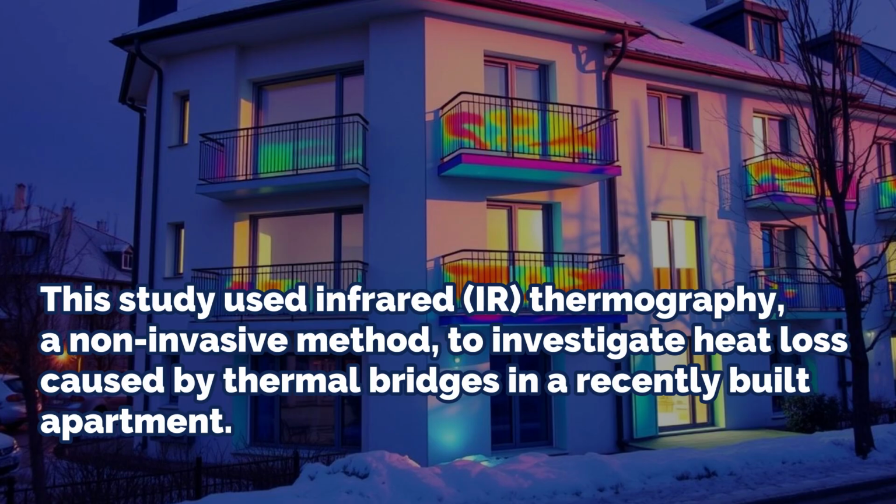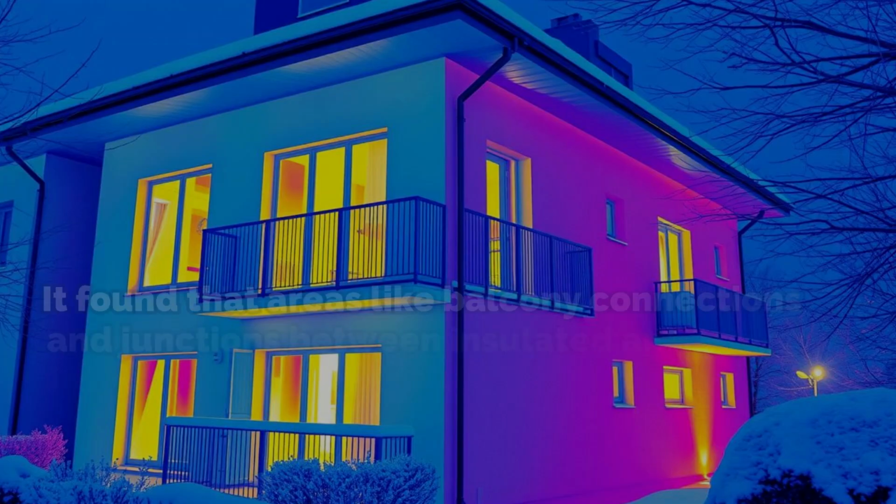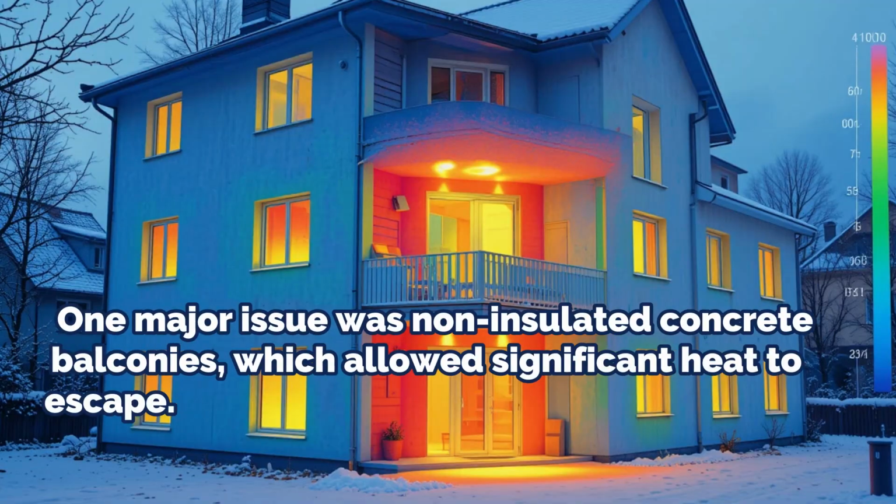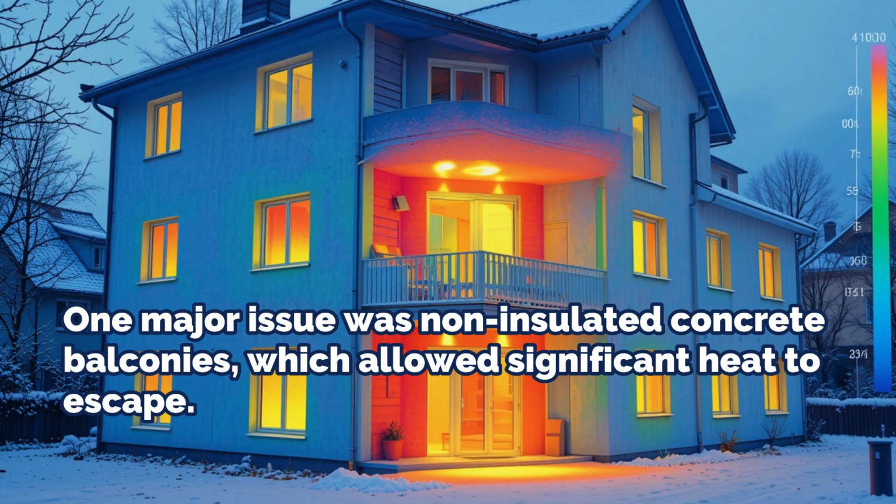Conclusion. This study used infrared (IR) thermography, a non-invasive method, to investigate heat loss caused by thermal bridges in a recently built apartment. It found that areas like balcony connections and junctions between insulated and non-insulated walls were major sources of heat loss, despite meeting airtightness standards. One major issue was non-insulated concrete balconies, which allowed significant heat to escape.